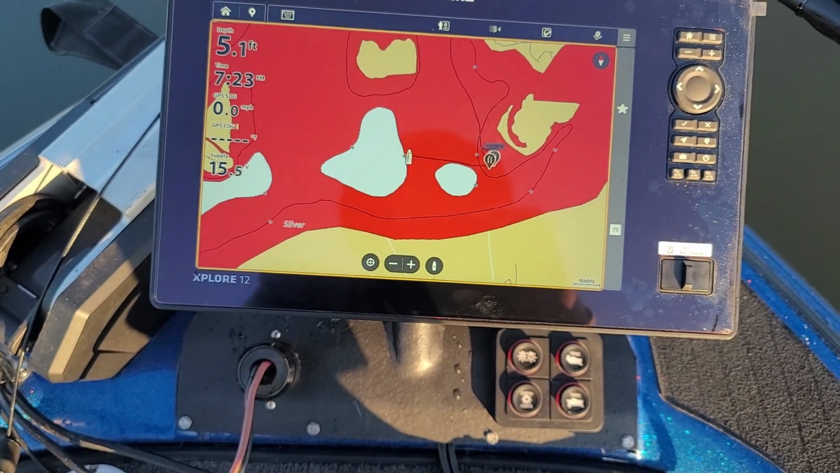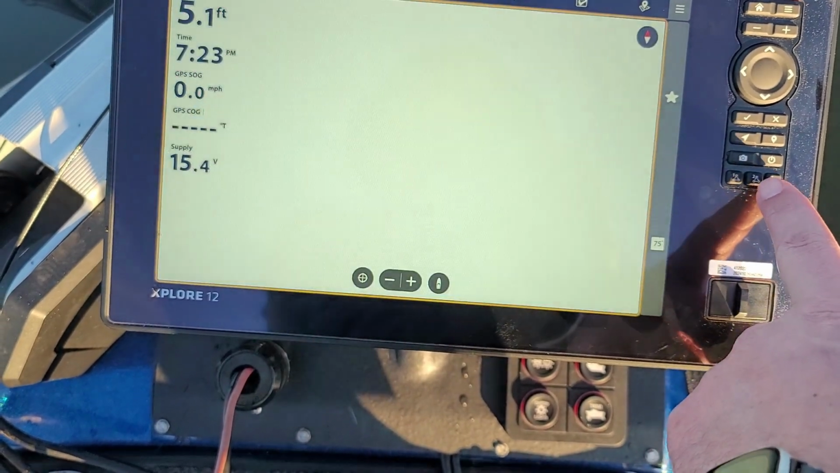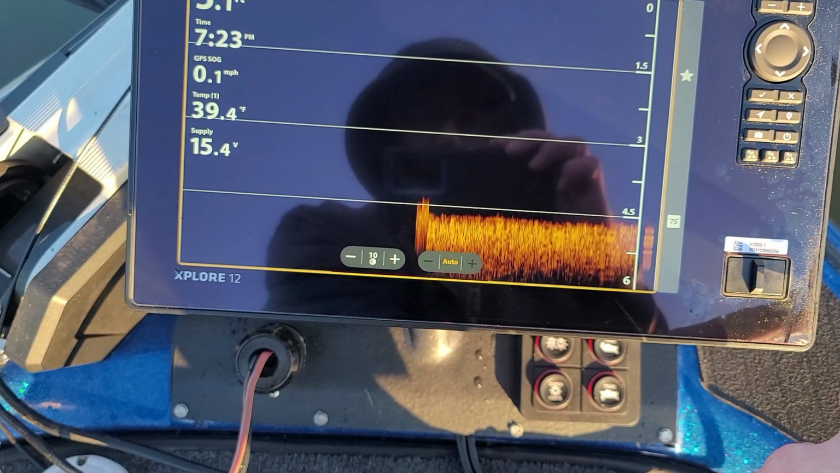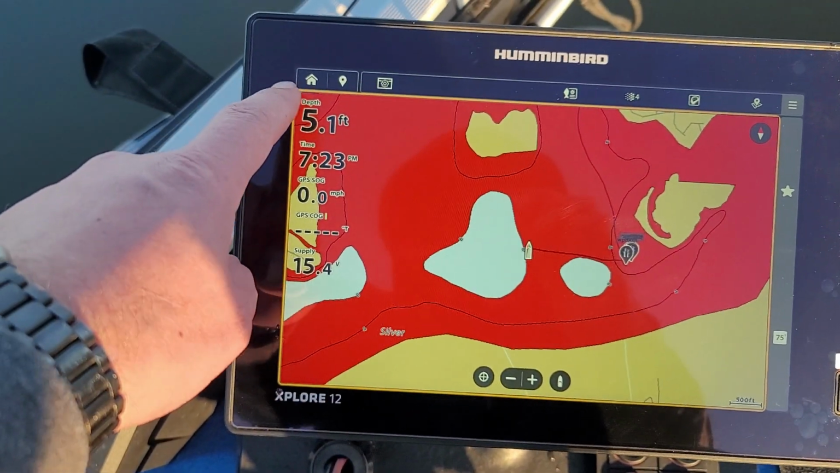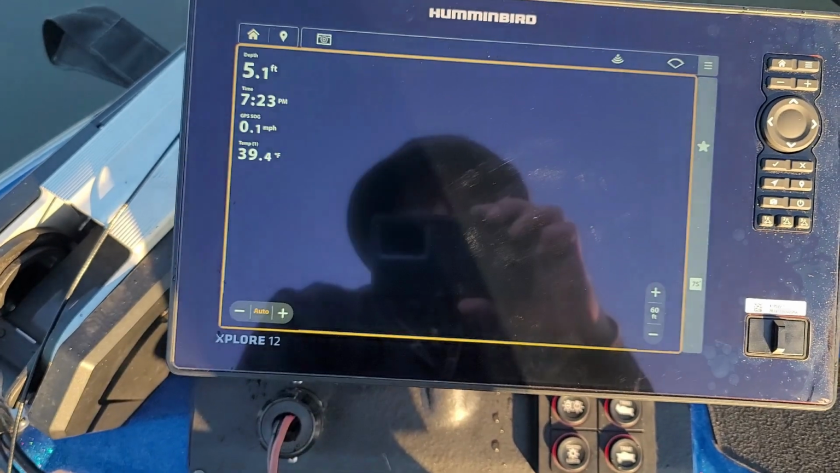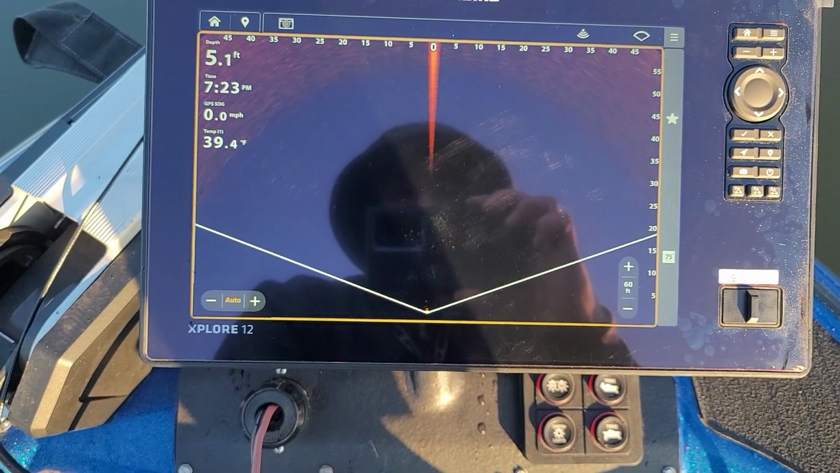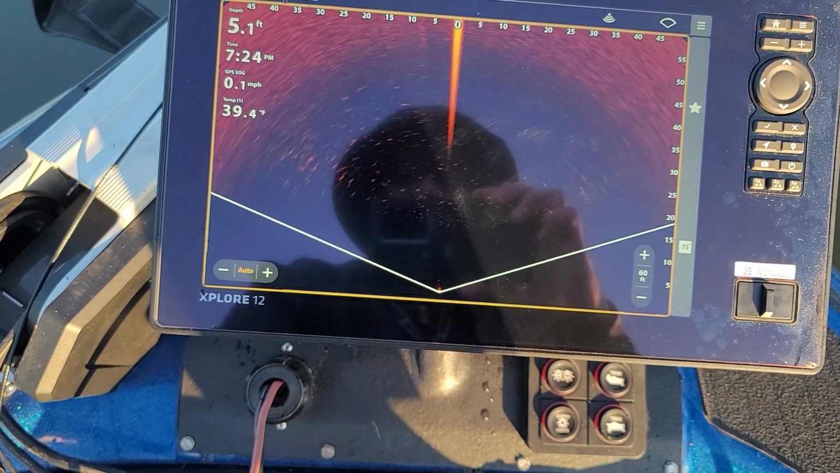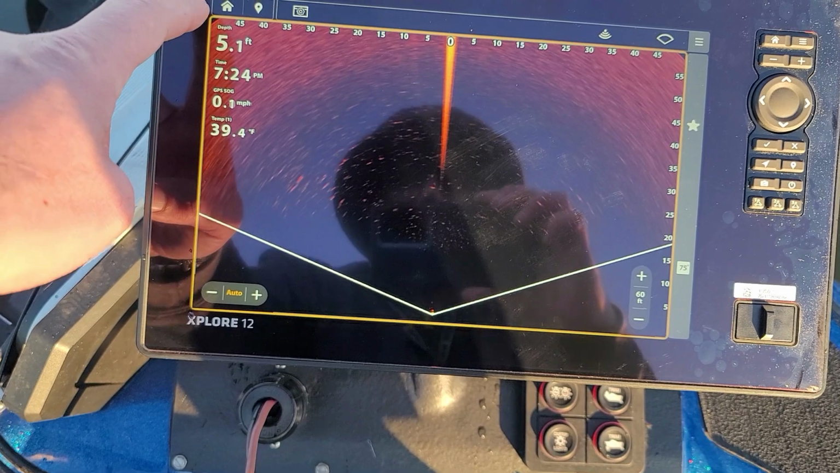But one thing that's super cool, you go through here, the shortcuts are super fast. Pretty quick. You can go up to the home screen. I haven't played with it really. Got everything here. Got my Mega Live 1 hooked up. I'll go over that here in a little bit and give my thoughts about the unit using Mega Live 1, but we won't go over that now. We'll just go over the Xplore 12 now.